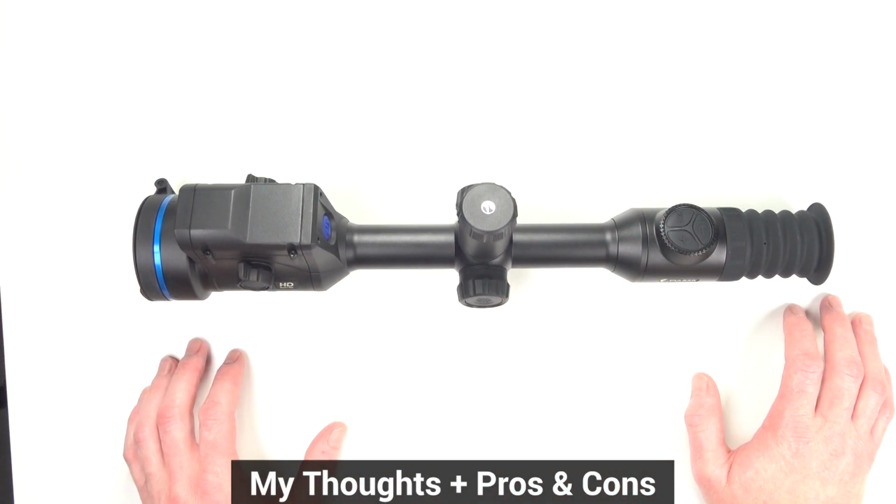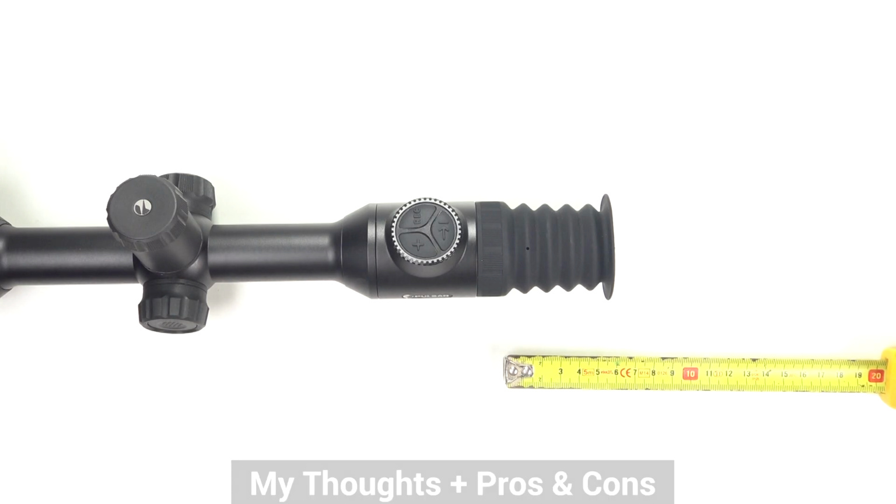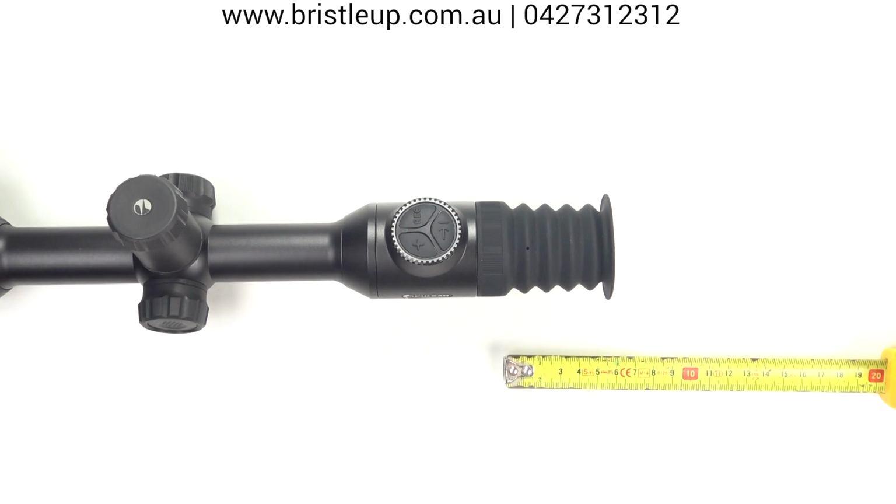Let's move on. Let's discuss some of the things I like about the new Thermions. The new Thermions have by far the best eye relief available at the time of filming, at least in my opinion. And that's against comparable models on the market. This may or may not be a concern for most people, but it is a point to consider.